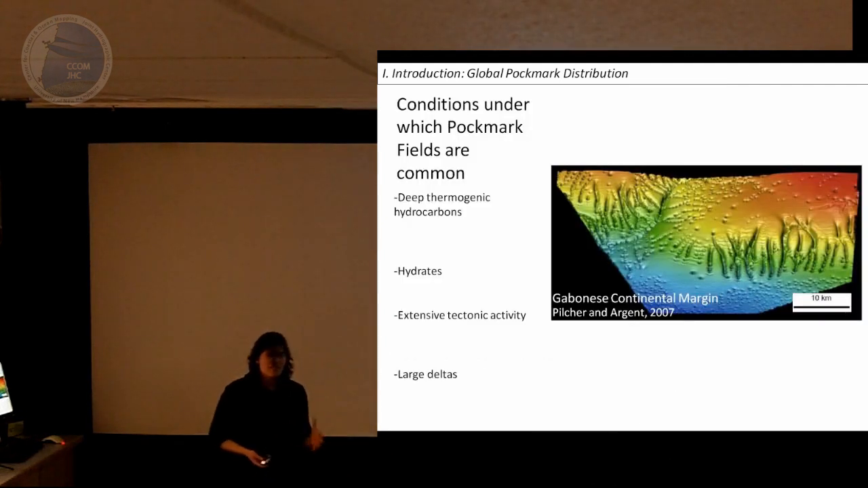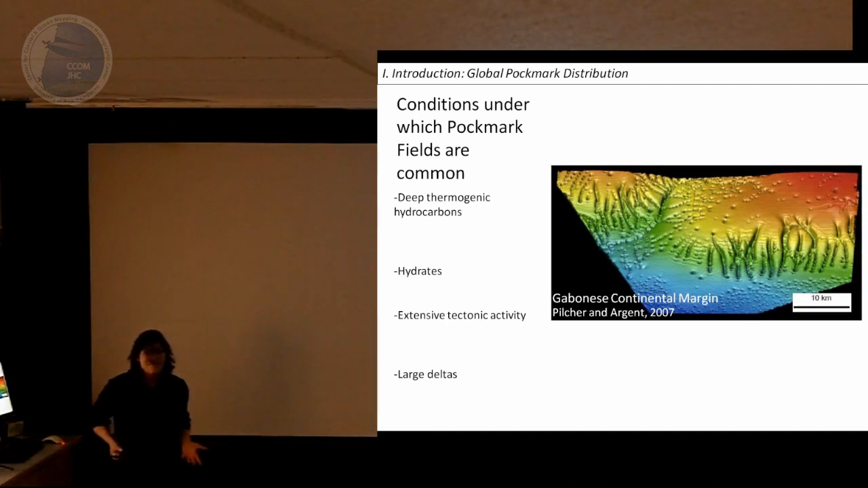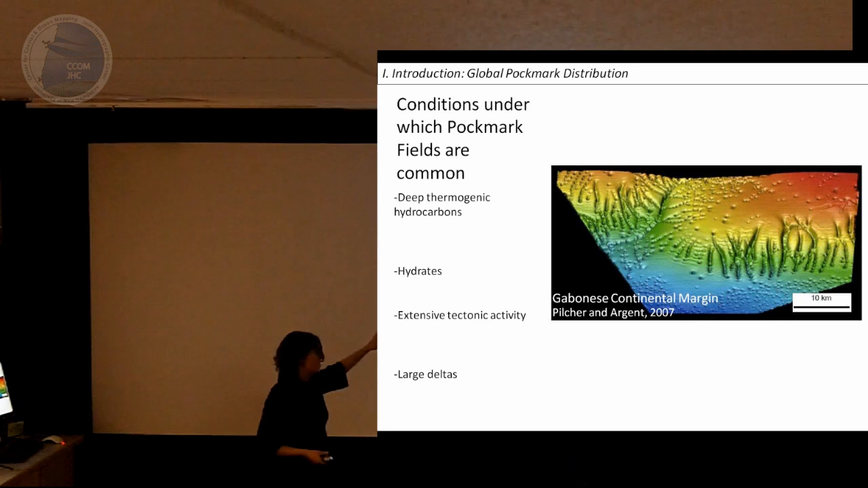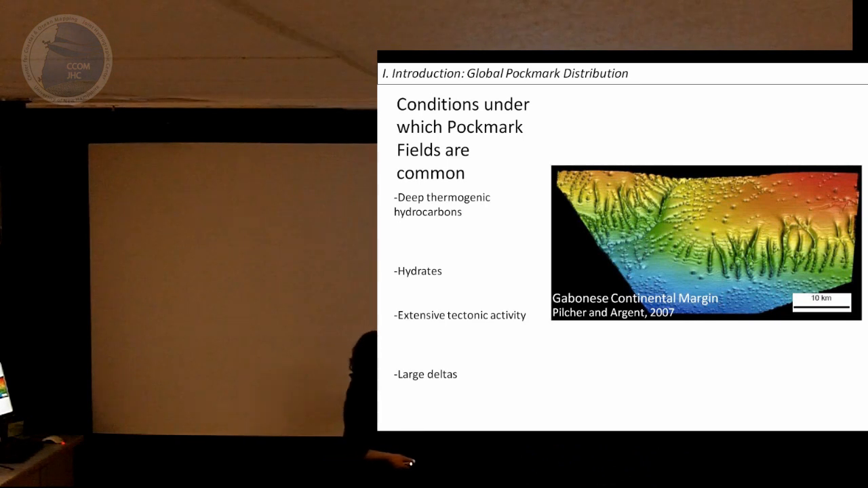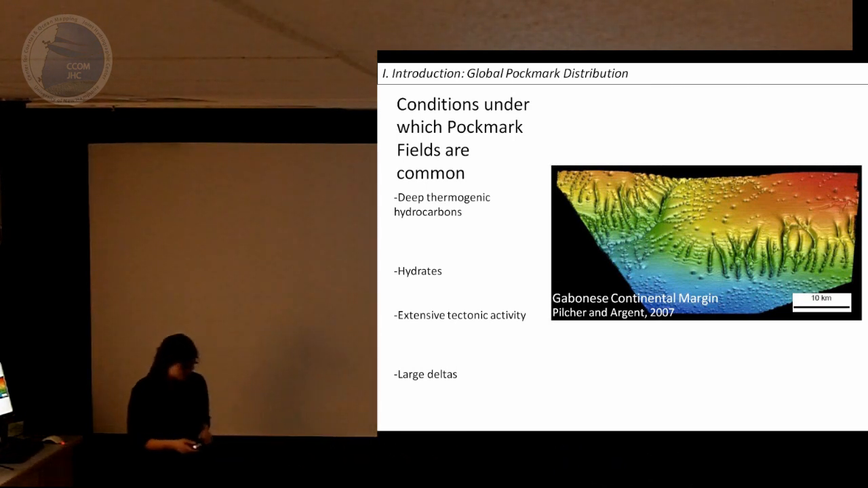So, conditions under which Pockmark fields are common. These are conditions where there's a lot of fluid coming out the seafloor. So areas that you have mature sedimentary basins where there's a lot of thermogenic hydrocarbons, areas of gas hydrates, deltas, and extensive tectonic activity. This image to the left is the Gabonese continental margin, and these are rather large Pockmarks. These are on the order of 1 kilometer in diameter.